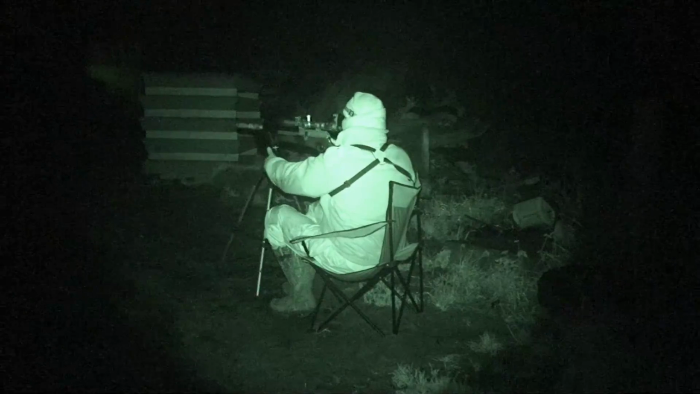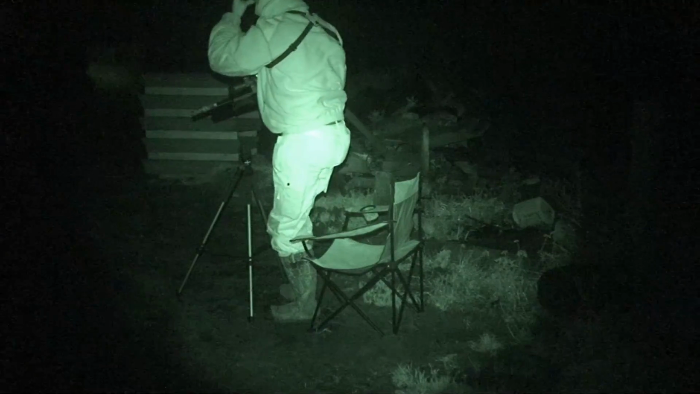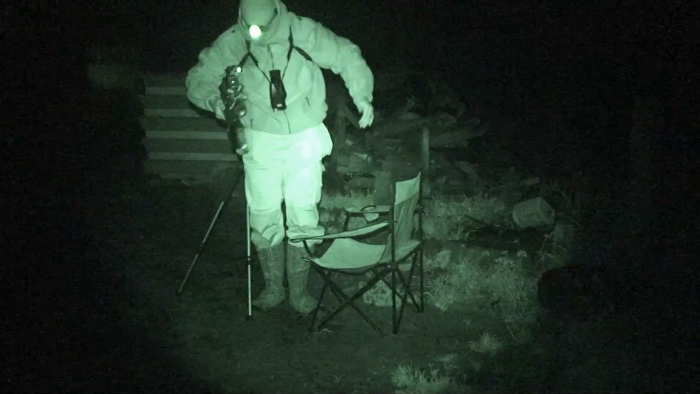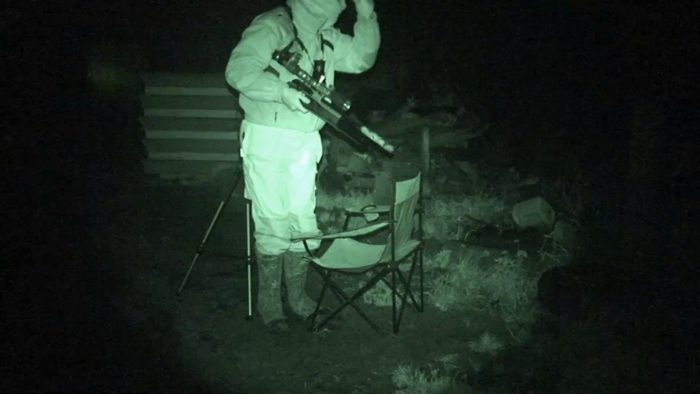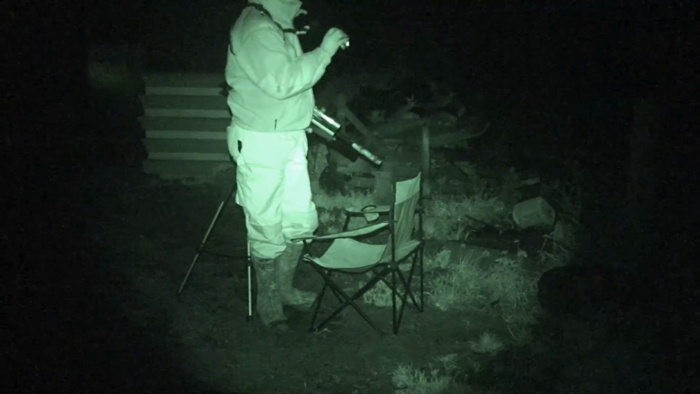So, after sitting quite a while on a cold dark night, I had to stand up to answer a call of nature, and once I steadied myself on my feet, I noticed some eye shine in the field behind me, so picked up the spotter to have a wee look-see. And, wouldn't you credit it, it was a fox working its way along the bottom of the hedgerow.